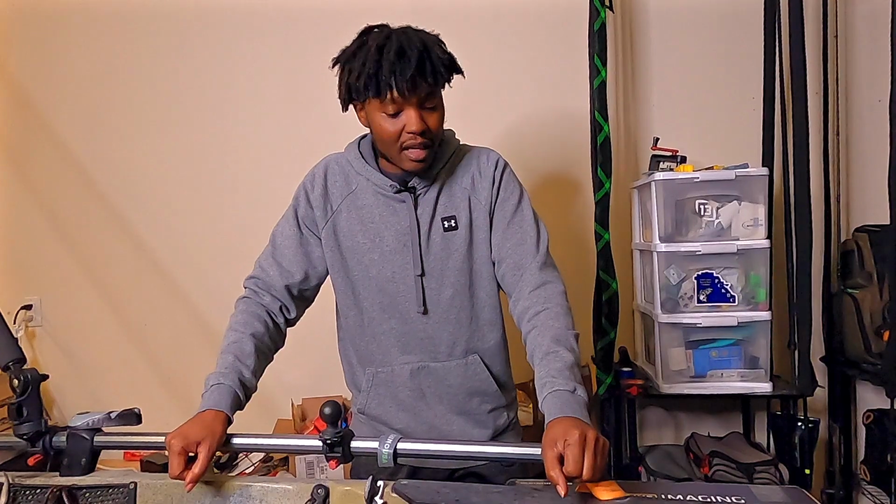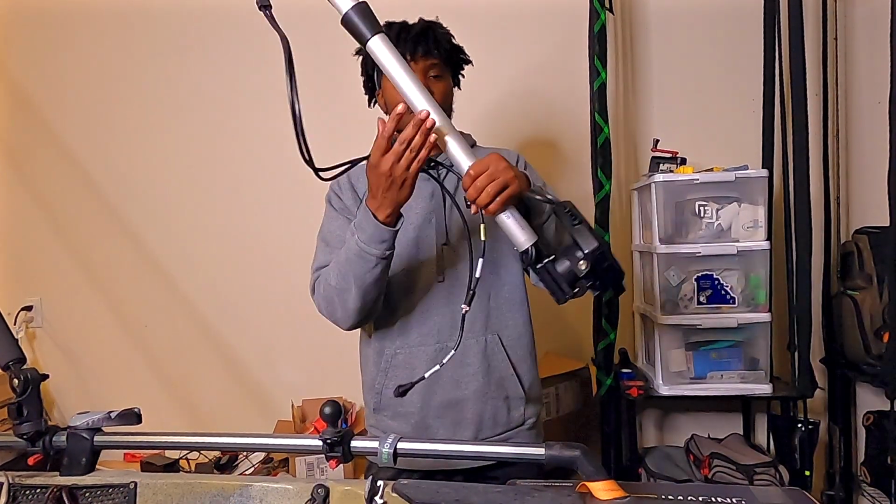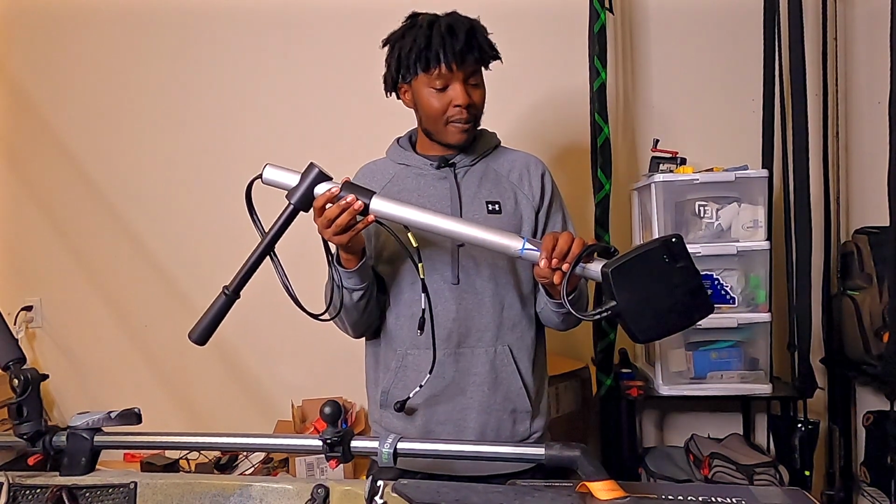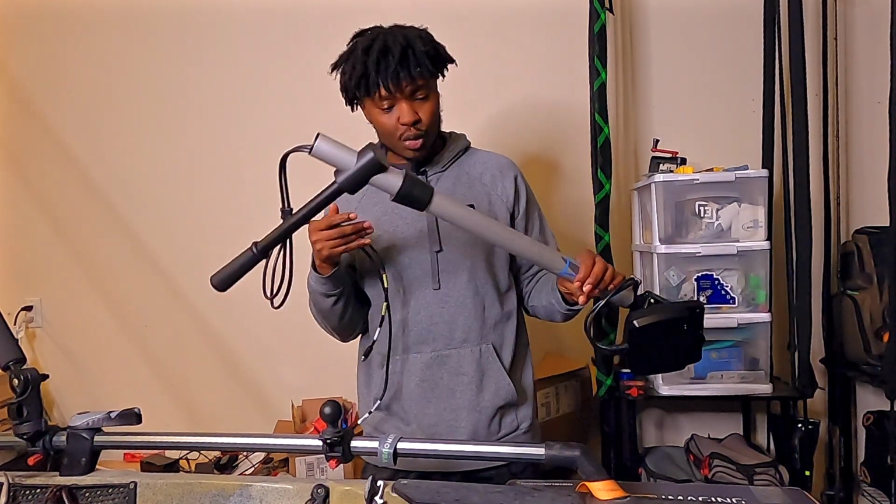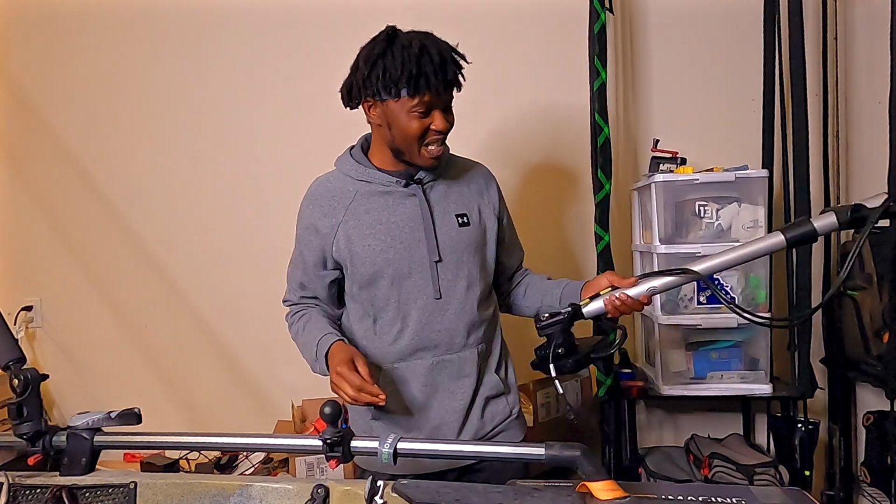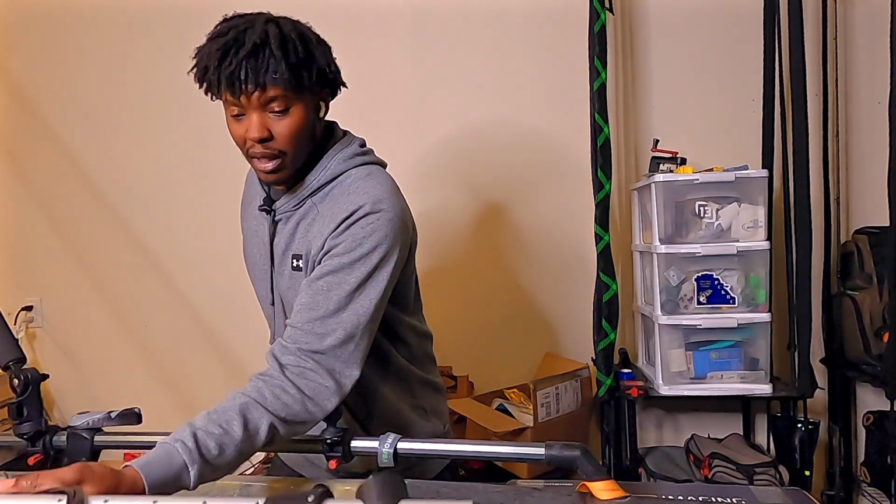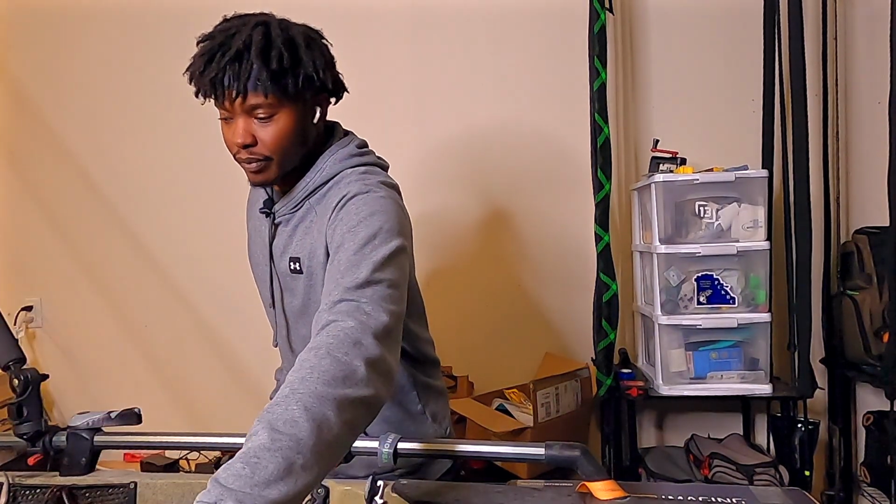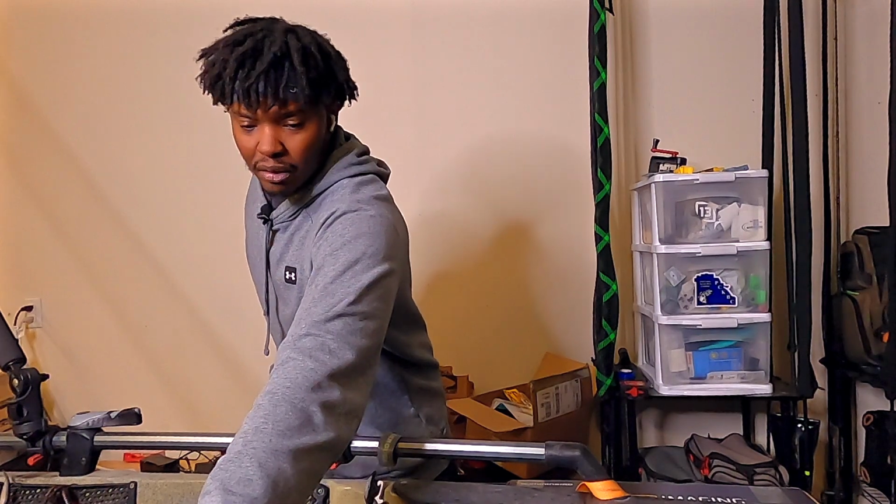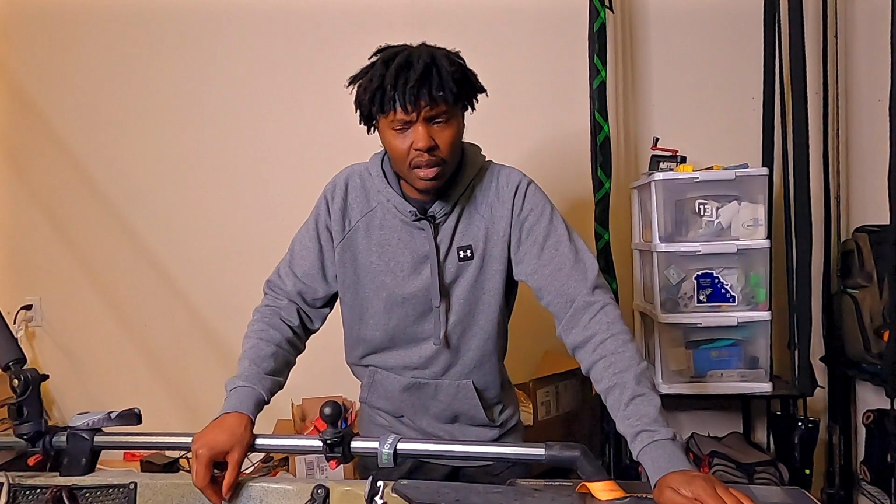I got that. And I decided to go with the Fishing Specialties mount. There were a lot of mounts out there to choose from. I chose this mount because it's what all my homies got. Made it simple. But no lie, I looked at a couple different mounts. I looked at the Railblazer mount, and I looked at, I think it's Summit Fishing mount.